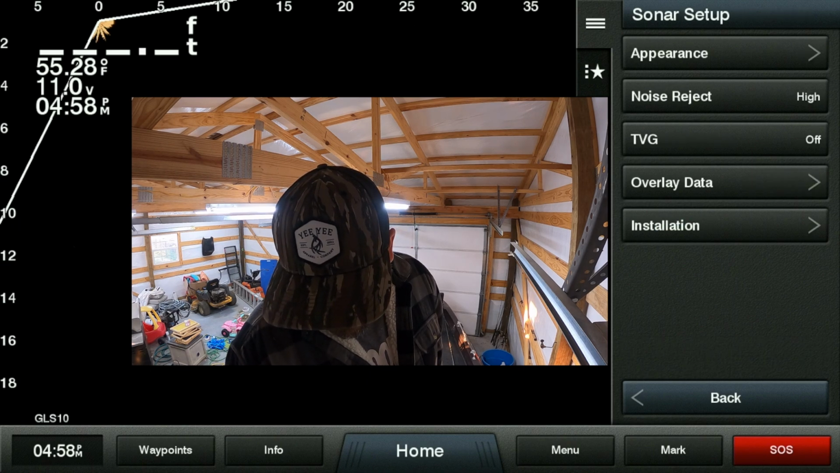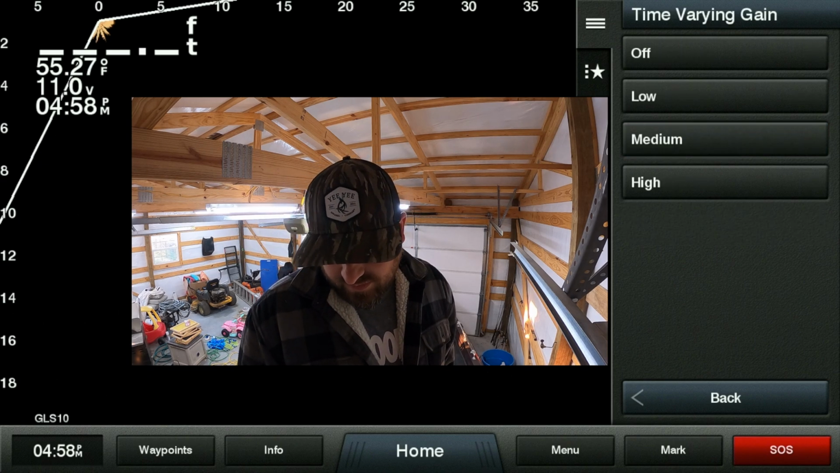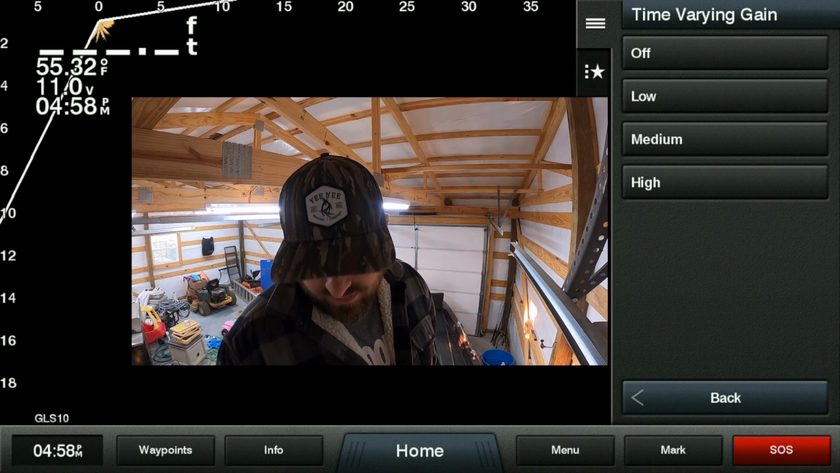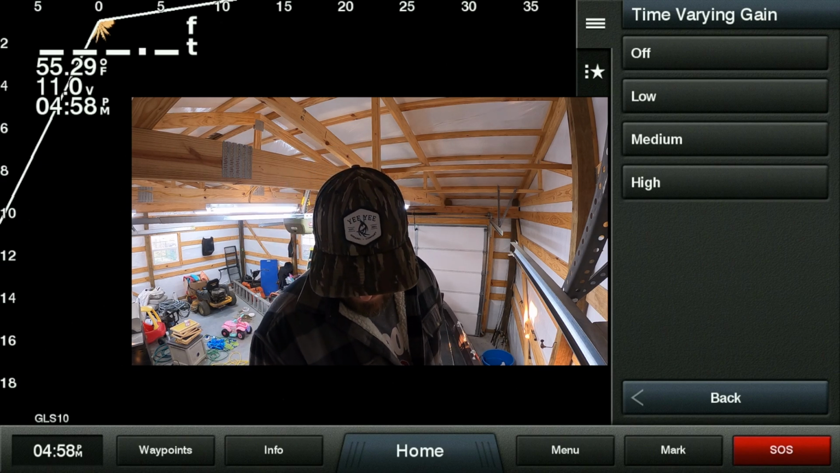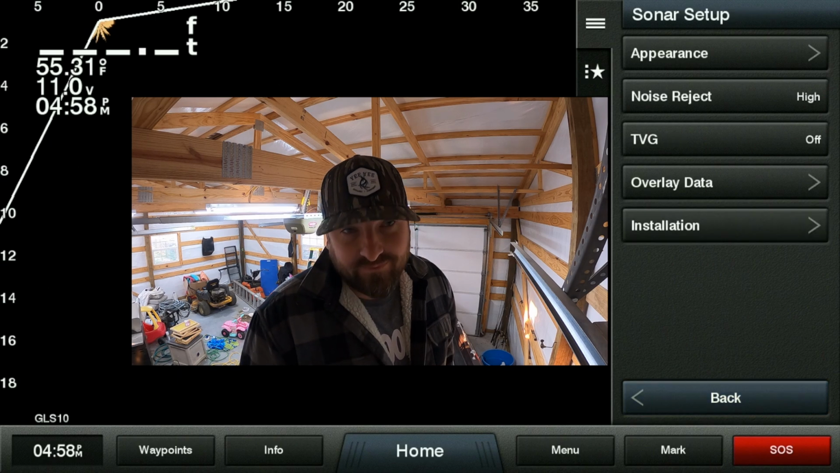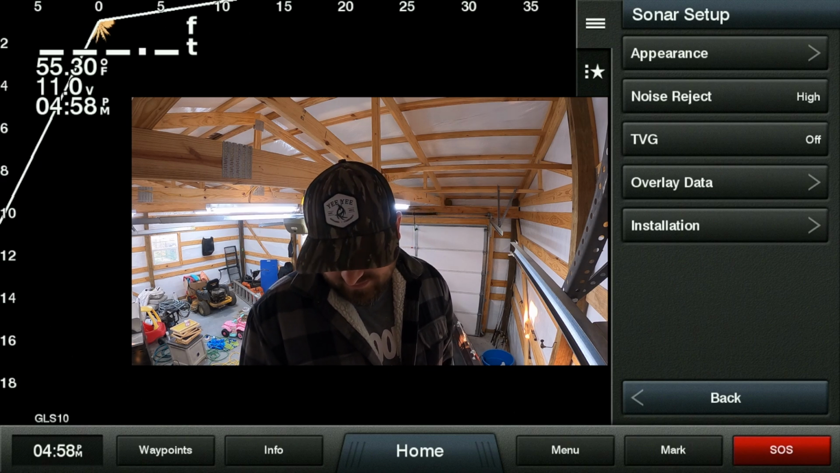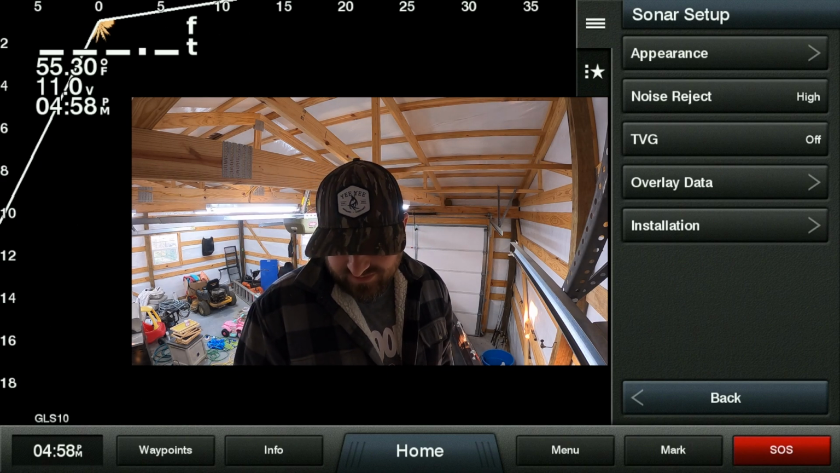We're gonna go to TVG, and I mess with this sometimes. Depends on the clarity of the water, what's going on. I'll usually run it somewhere between low and off. It just seems to be the way that I like it. The time variance gain or something. I'm not sure exactly what it's called, the TVG, but I usually run it off.